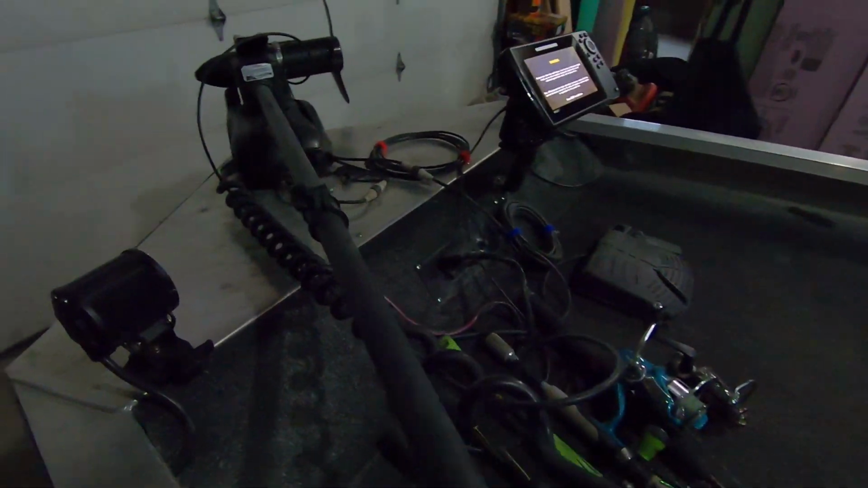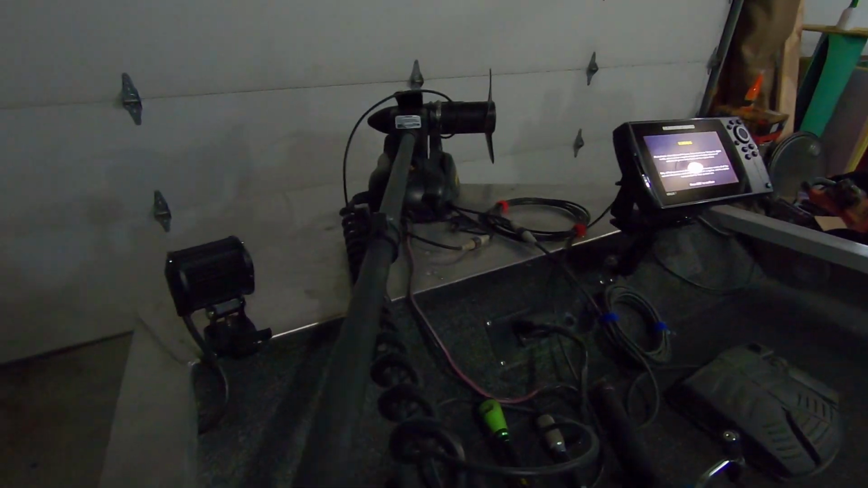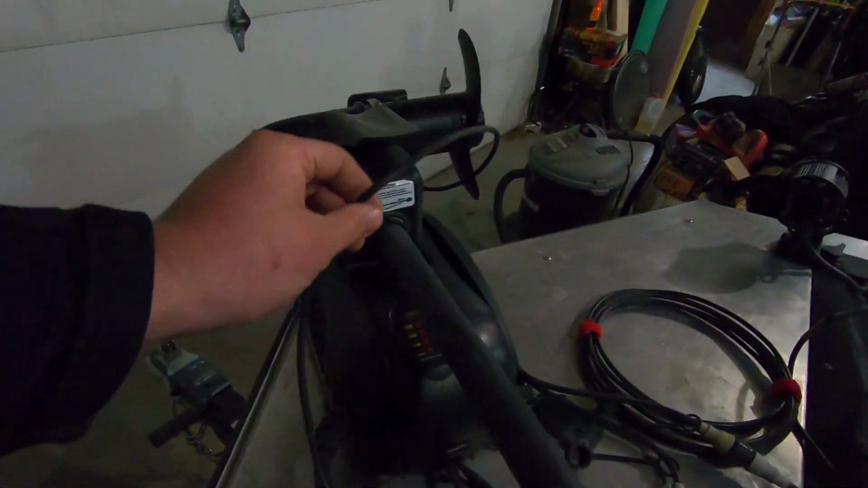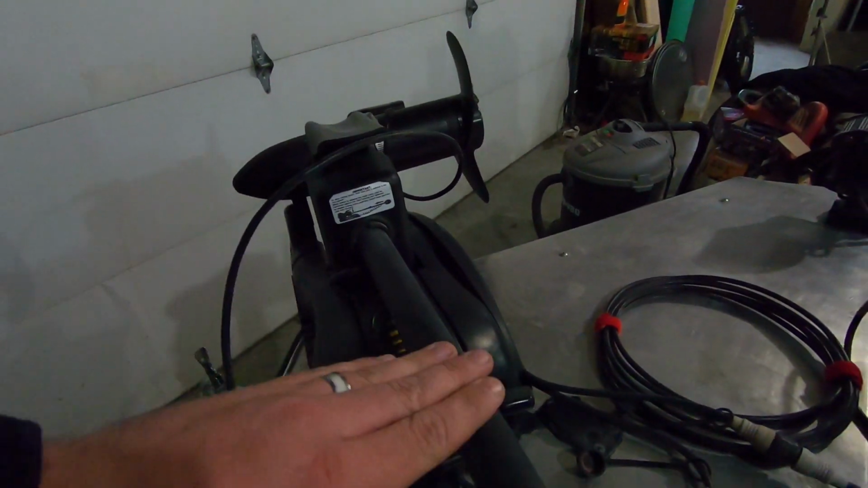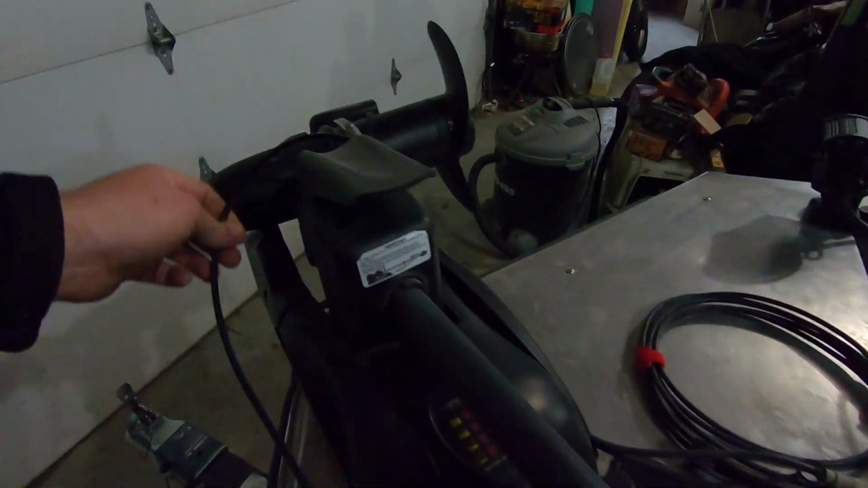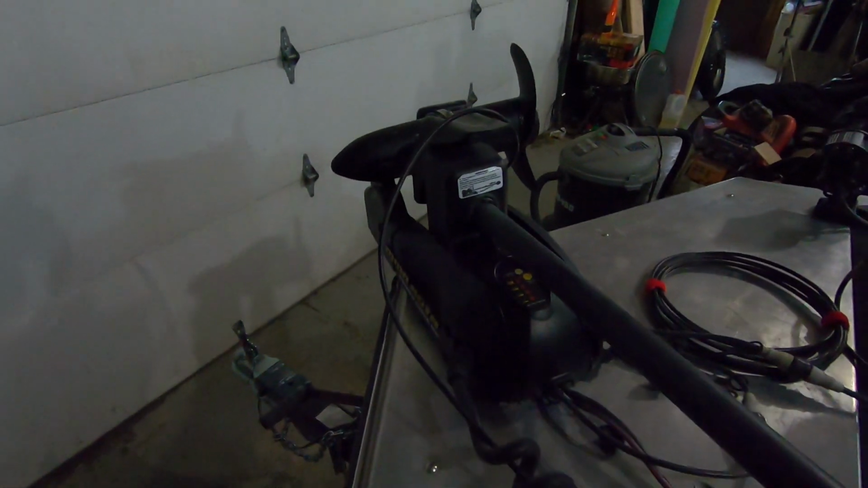So here's just the other side. Show you how I have it all mounted up. And like I said, just leaving this loose worked fine. You have to watch it when you're deploying your trolling motor and bringing it in so you don't get it pinched in any of these joints. But really it wasn't too big of a deal.